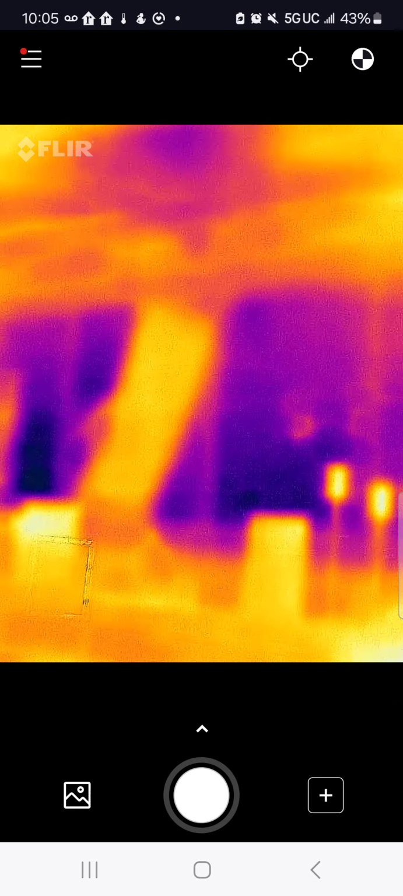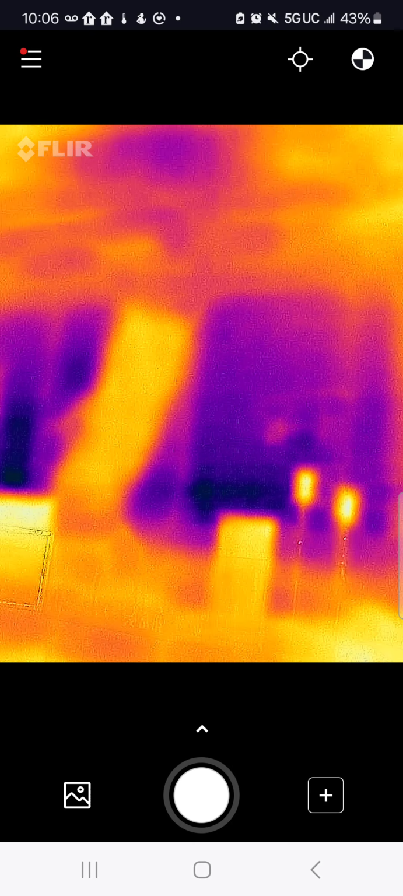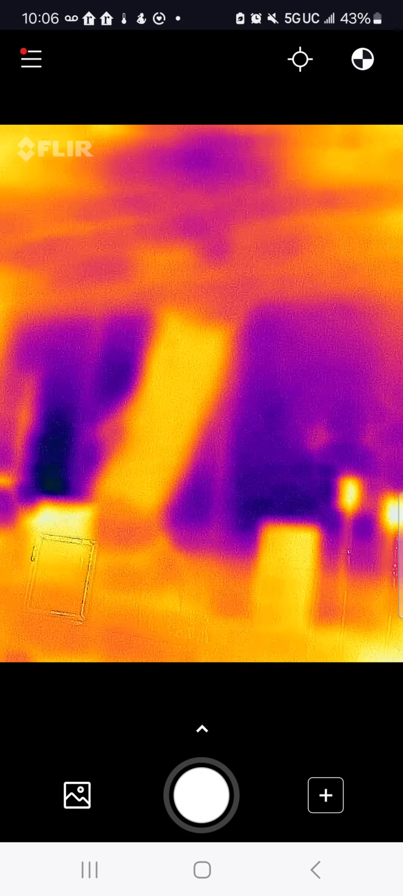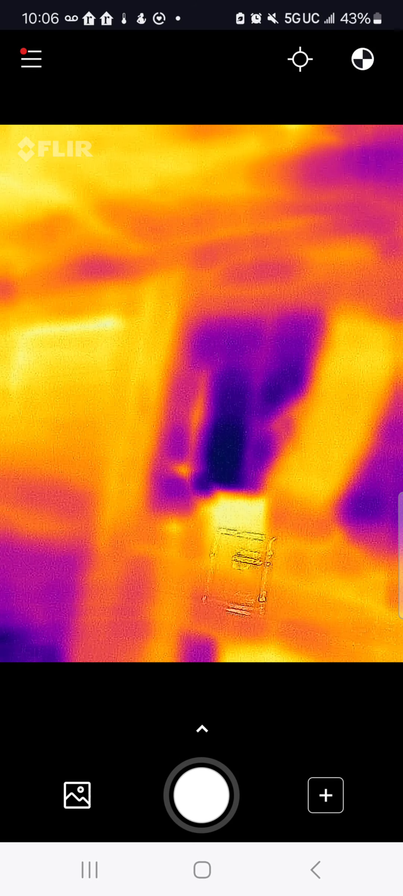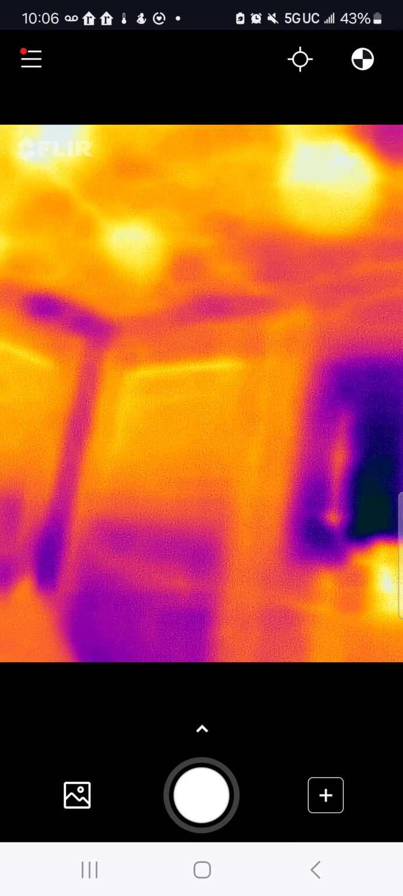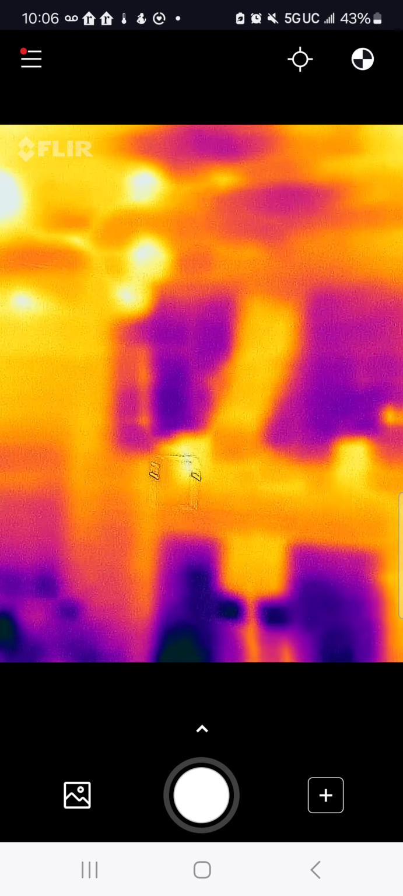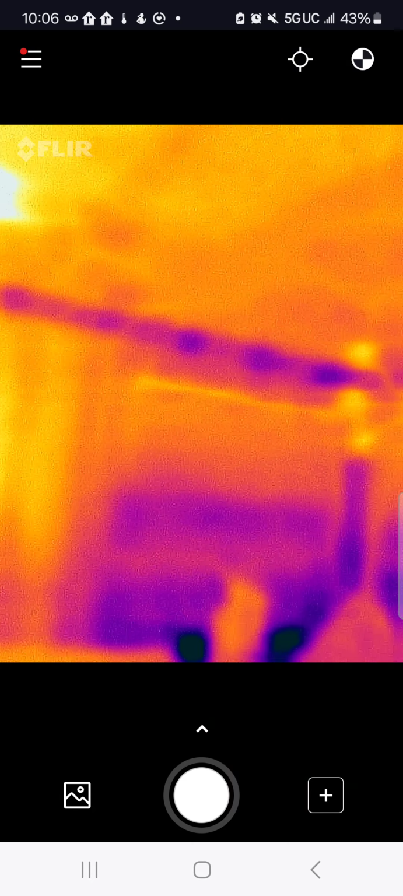What I can do in this case is probably open the siding of the house, bring him in, and then put insulation and correct this big mistake. Yeah, that's a big wall there that they missed putting insulation in.